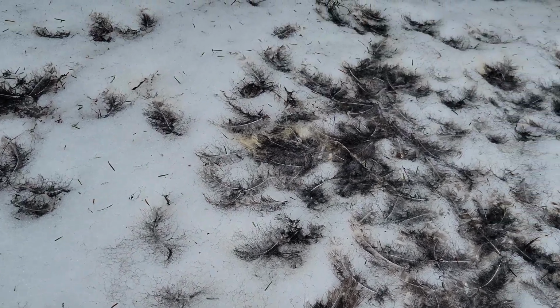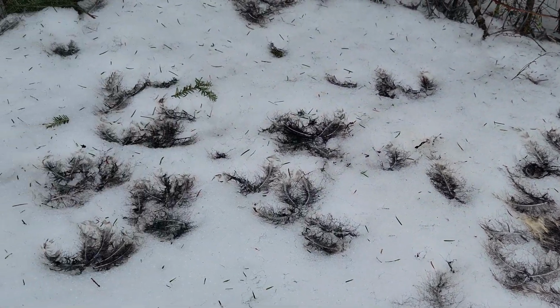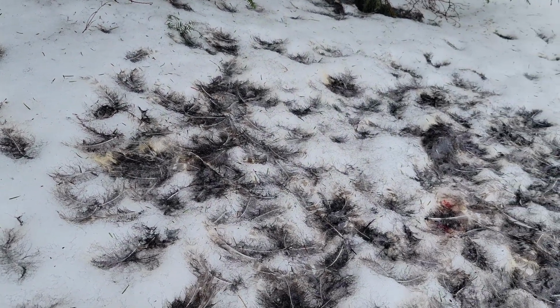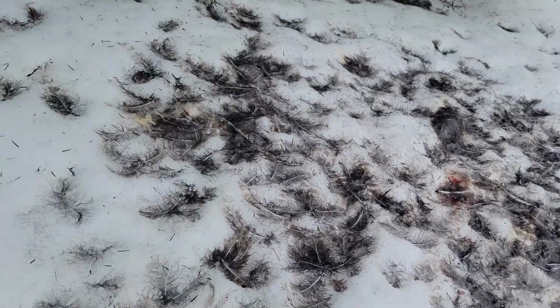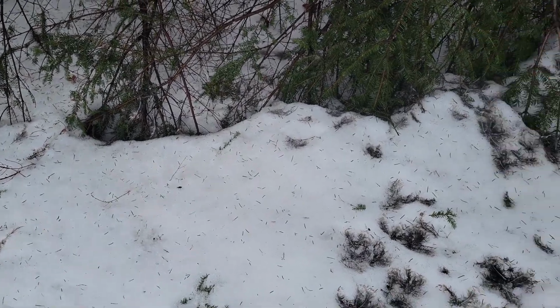Okay guys, sorry to have to show you this, but it's part of nature. That's what happens out here. So I'll let you know if I find anything else. This is the first time I've found something of this size. I've never found a deer or anything like that, so this is interesting.